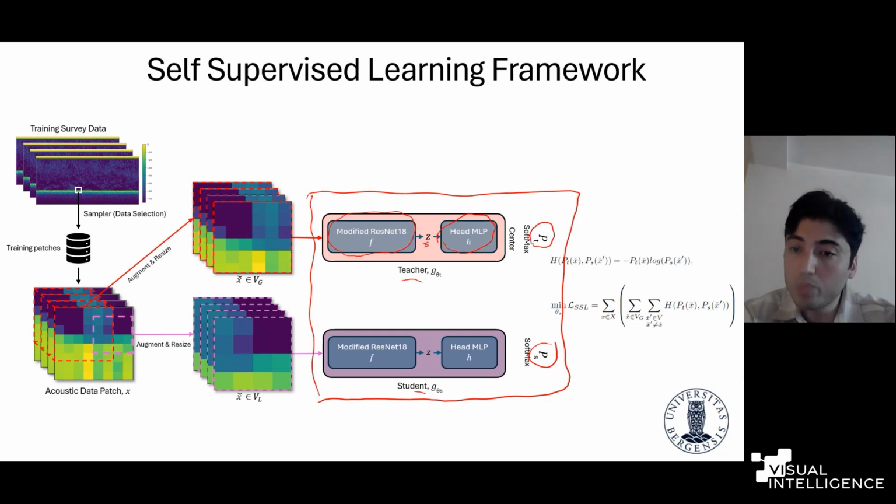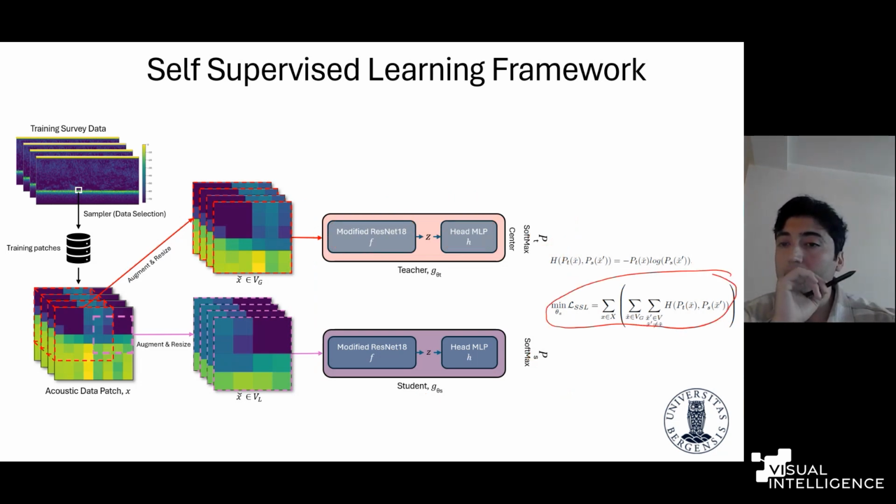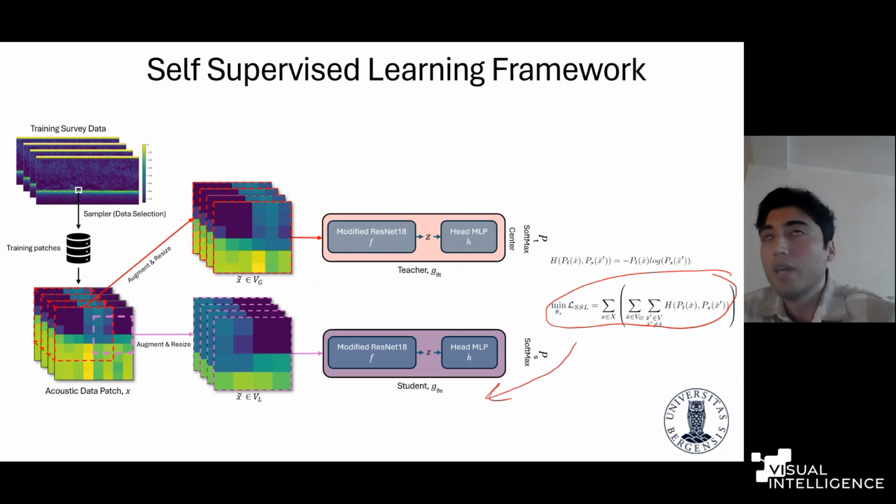And when we calculate those probability distributions, we calculate the cross entropy loss function. Then, based on this cross entropy loss function, we update the student parameters with Adam optimizer with weight decay, while we are updating the teacher parameters by using the exponential moving average, which is also called a momentum encoder.